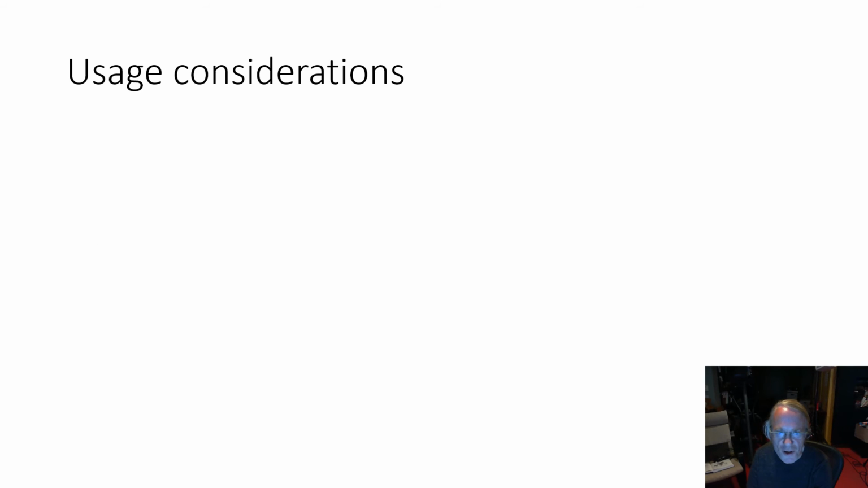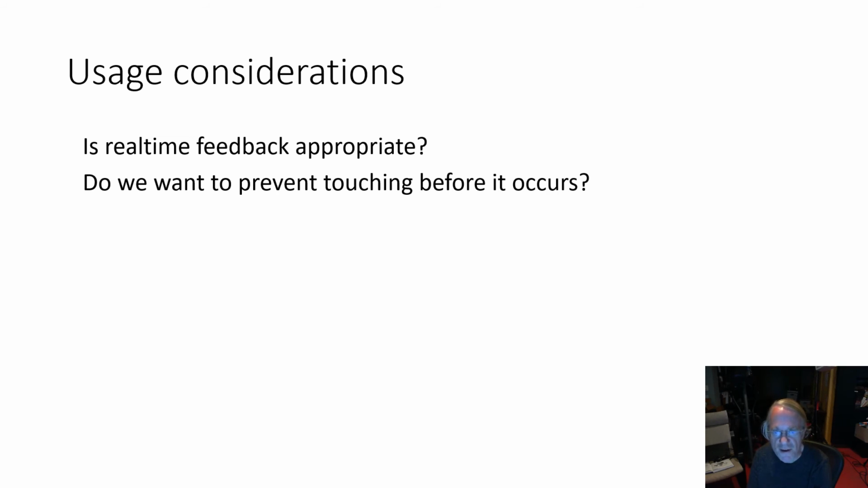There are a few considerations on how to apply the techniques in the paper. First, is the real-time audio feedback appropriate? This depends on application, of course. For example, how many people there are in the room. Second, we might want to prevent touching rather than detect it. This might be possible through clever processing of joint position information.